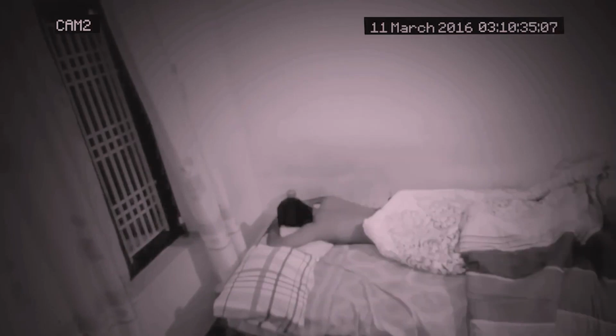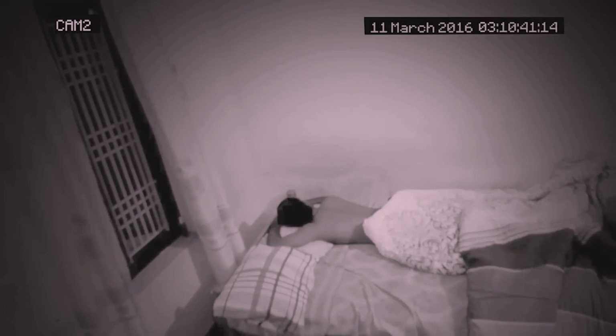If we are paying close attention to the window, we can see that something has come next to it and is looking into the house. Just a few seconds after that, we can see a sudden flickering of the camera and the vanishing of the thing we saw in the window, as if it had entered the house.